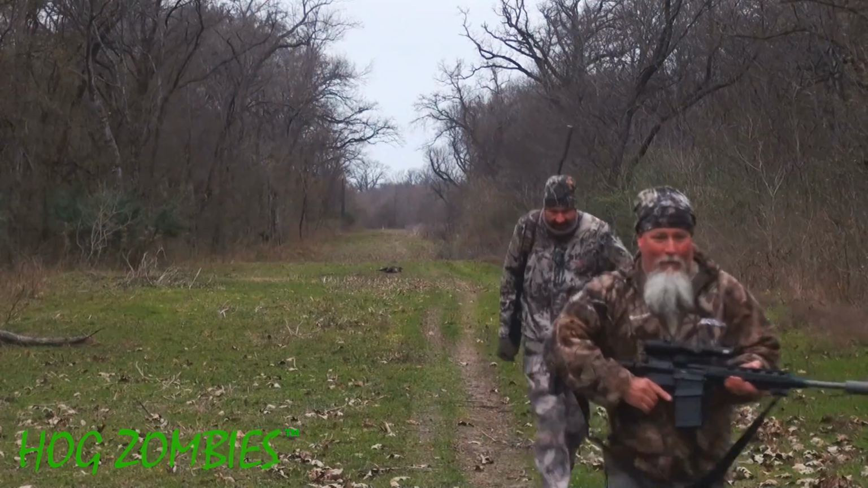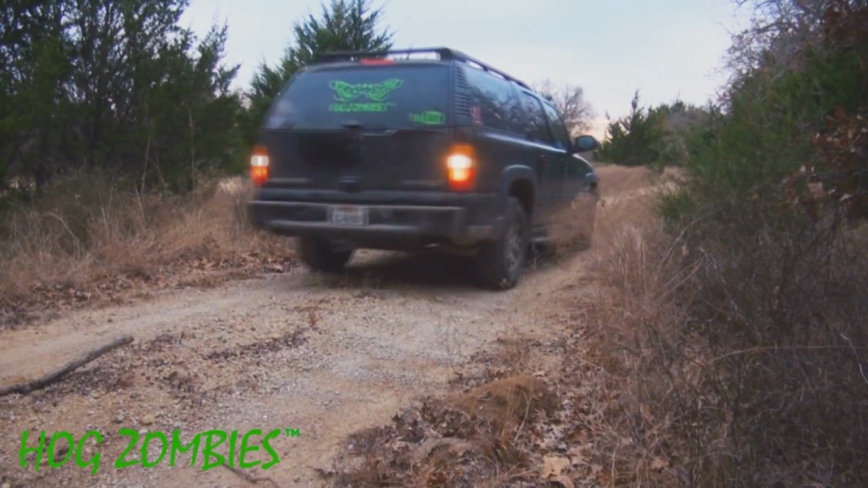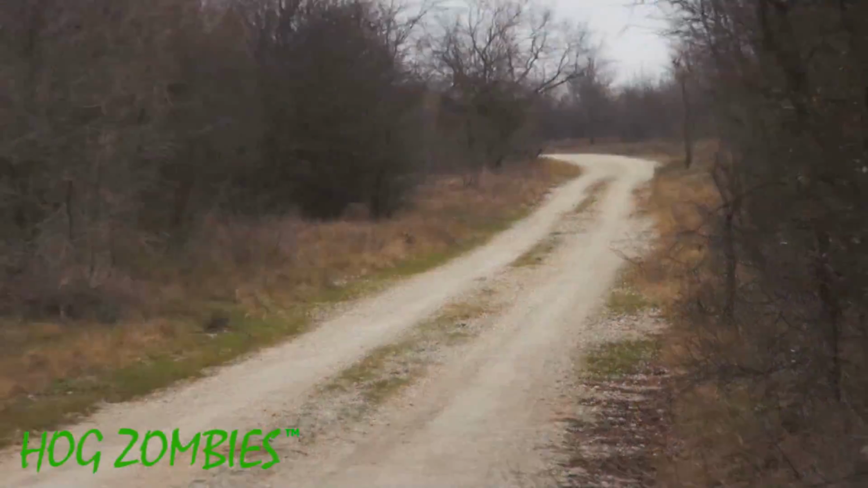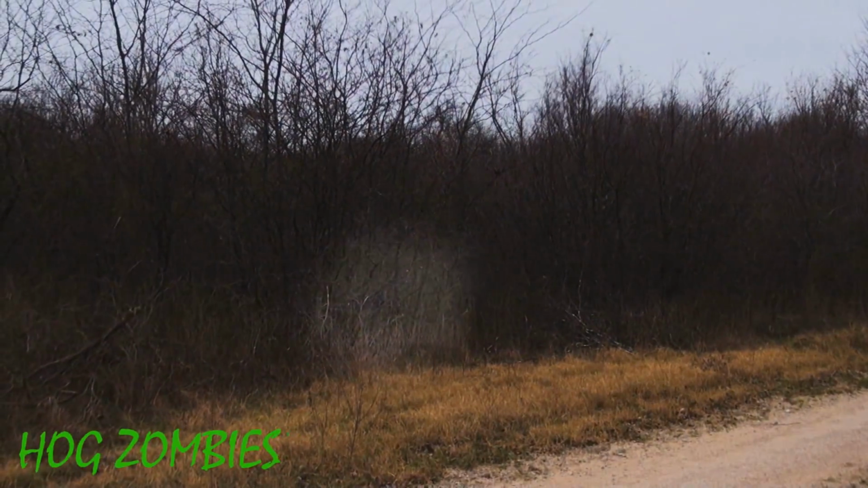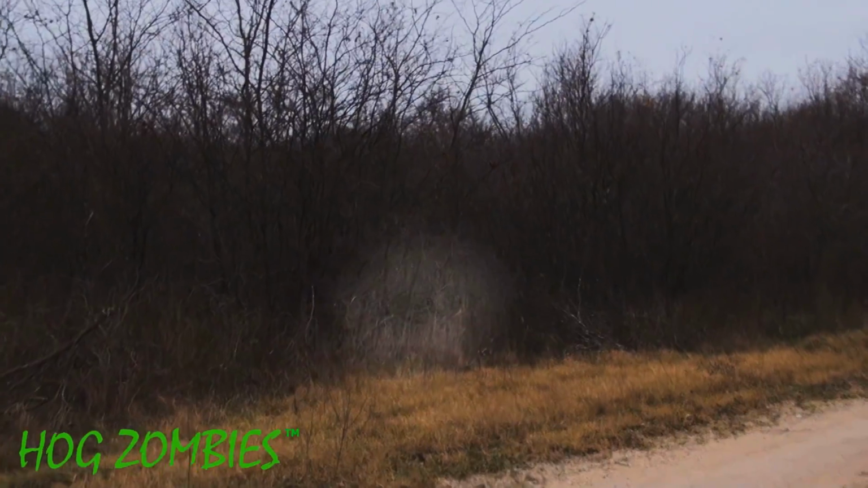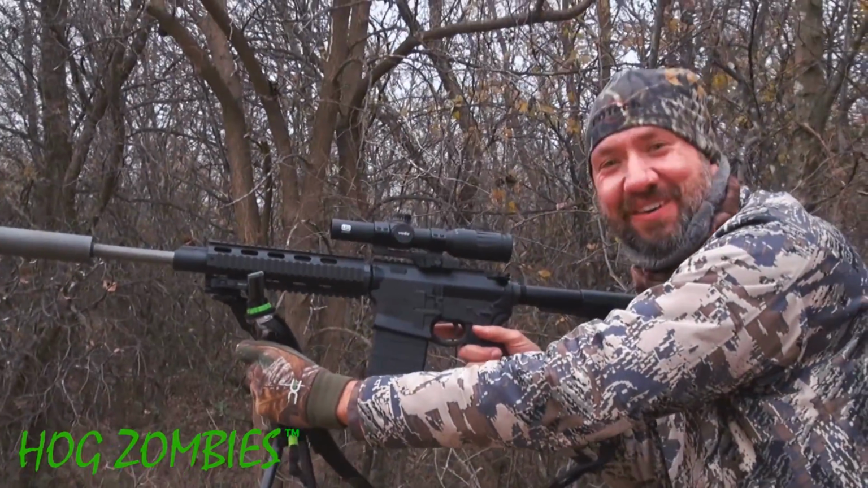So this is crazy. As we're about to do the interview for Glenn's hog that he just killed, he looks up the pipeline and sees more hogs coming out. We ran as fast as we could back to the truck, hit it in reverse, and tried to get to a place where we can cut them off. I'm on them, so if they cross, shoot. Hey, right here. Down. Dude, what a show.